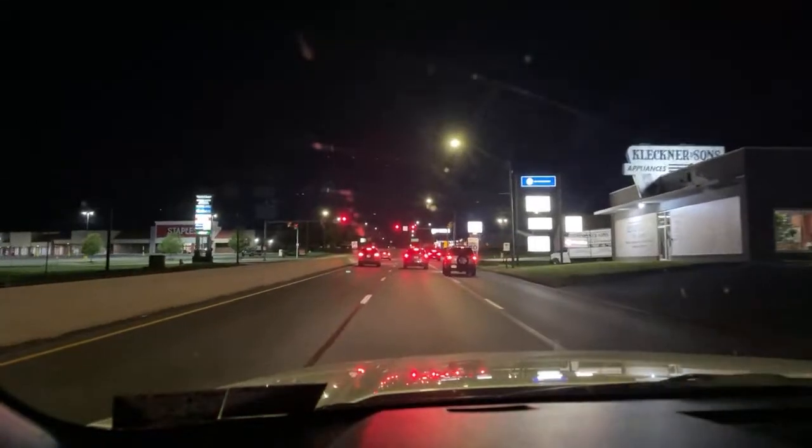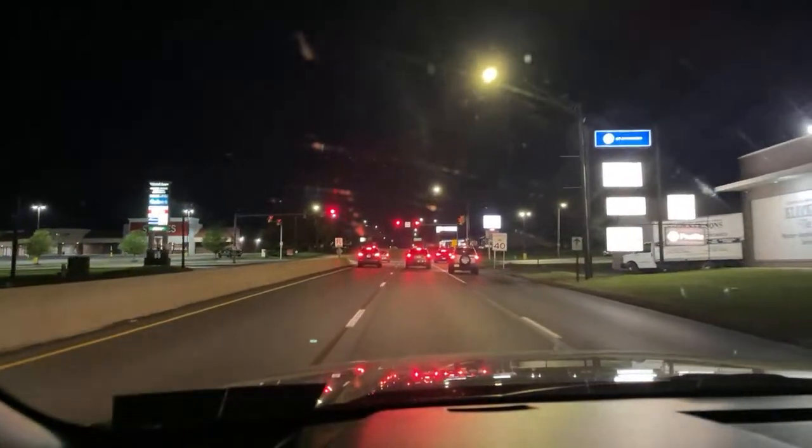Sunoco's right up here on the left, past the traffic light. Main Street. What's going on?